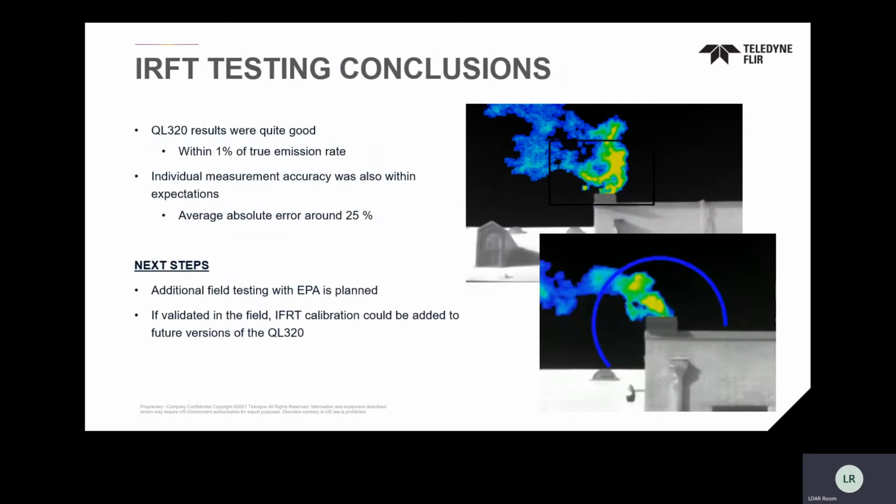The conclusions, again, an absolute error around 25% with a 1% true emission rate as far as an aggregate error over the full testing. The next steps for this is going to be some field testing. It's a little easier to do when you have this, but when we look at the setup that you have there, keep in mind, this wasn't just the Providence team building that for their opinion. The setup was with the full input from the EPA and ERG with evaluation. So this wasn't Providence just finding the right solution with the FLIR QL320. This was actually directly input from the EPA.